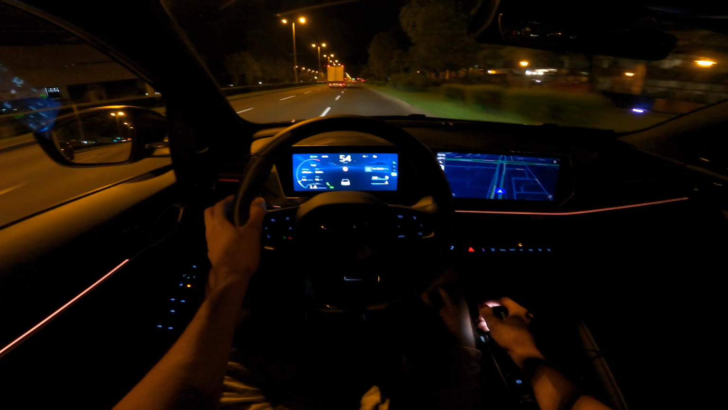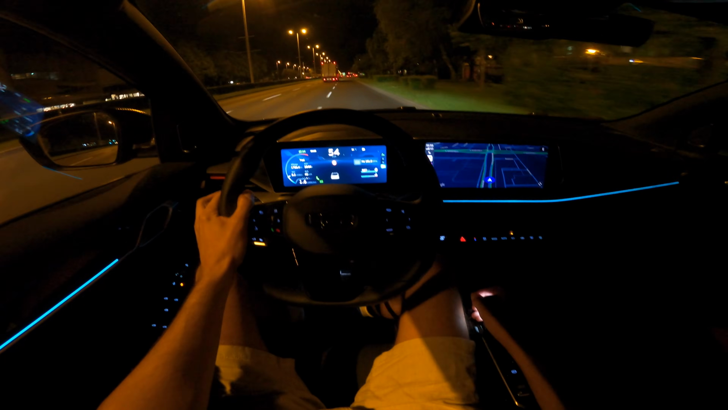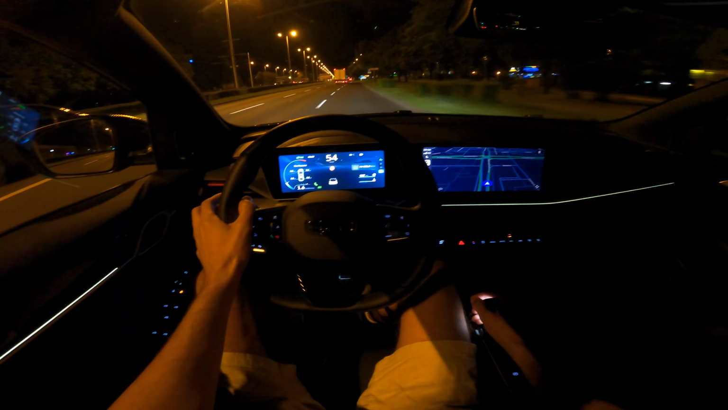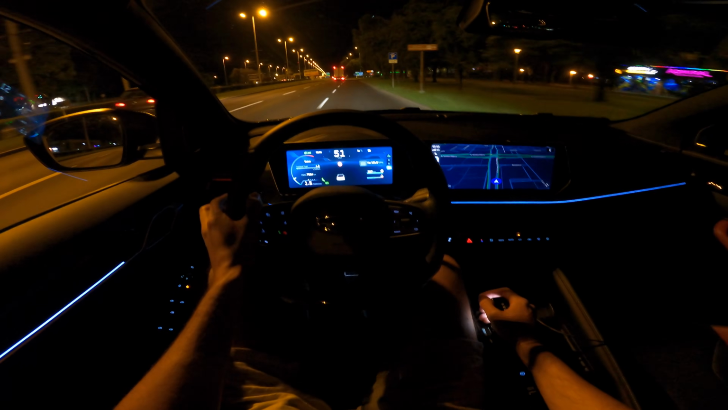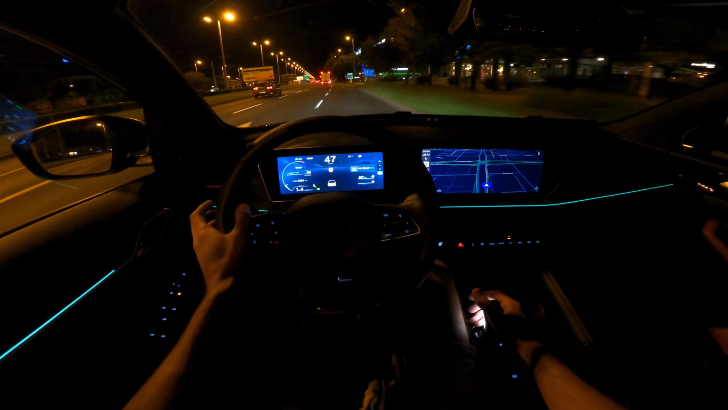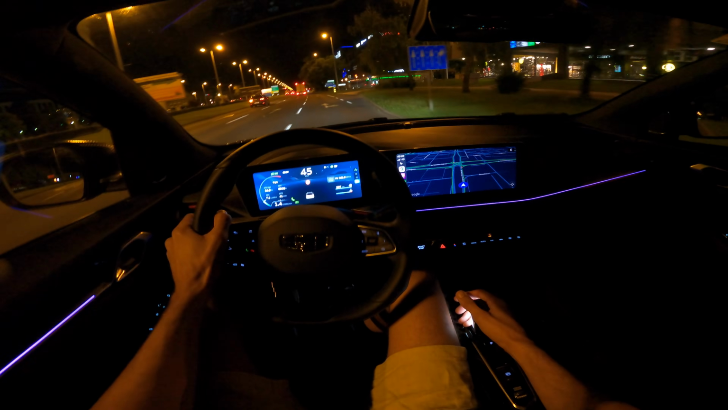But you can see here after 1,700 kilometers it stabilized at 8.2. You can see the tire pressure here, and you can see the instant fuel consumption or the current one. So yeah.